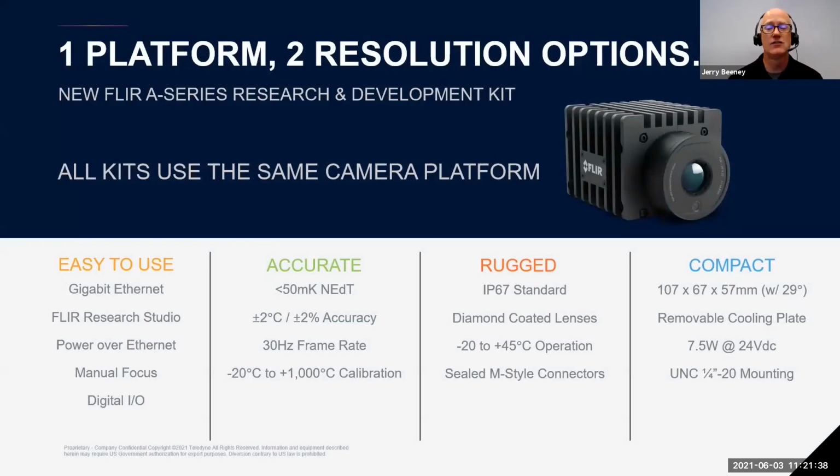And since the A50 and A70 cameras are built on the same platform, they share all the same basic features, whether it's the simple gigabit Ethernet connection, that's also PoE, or power over Ethernet, that allows that digital data stream into the FLIR Research Studio software that's included in the kit, or the camera's small form factor and straightforward mounting. The cameras are simple to install and really easy to use.